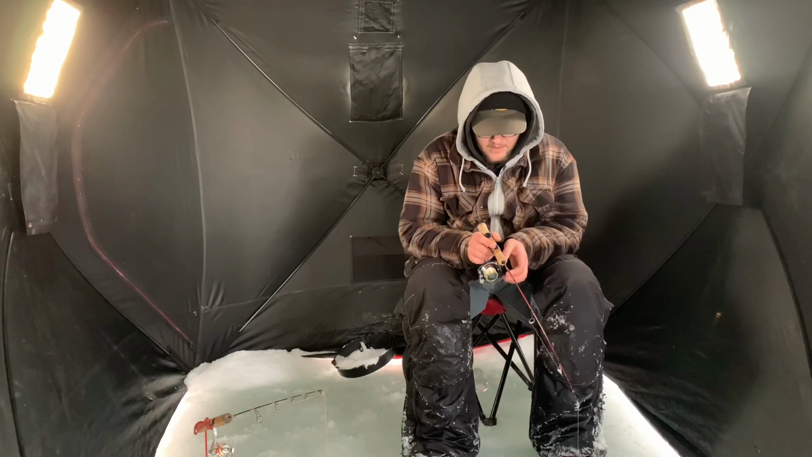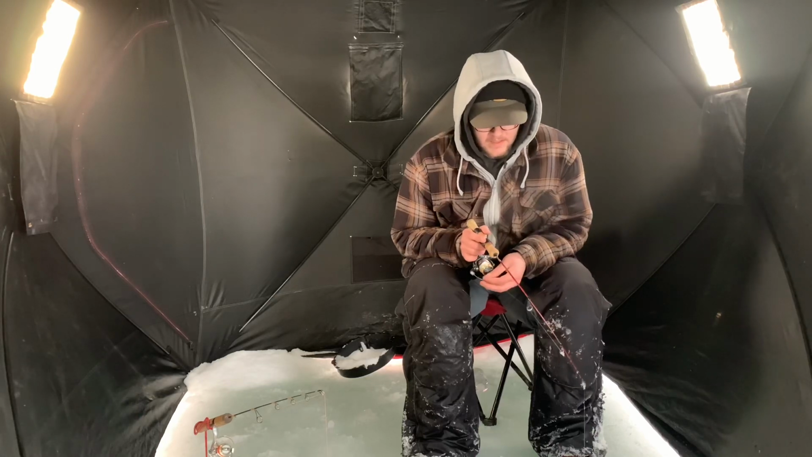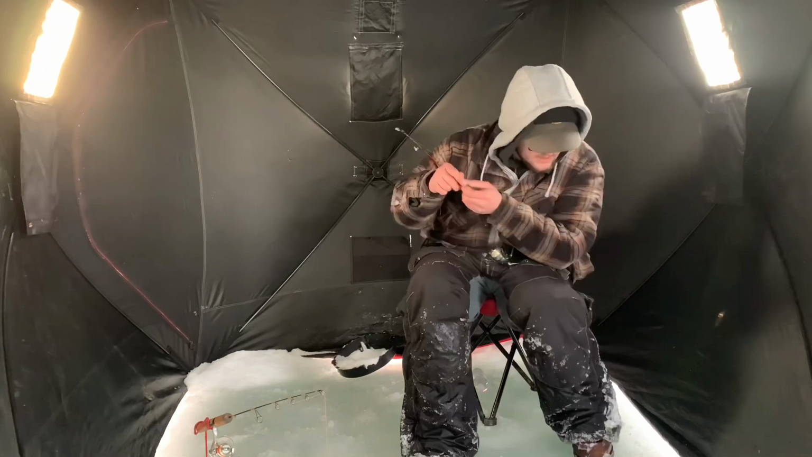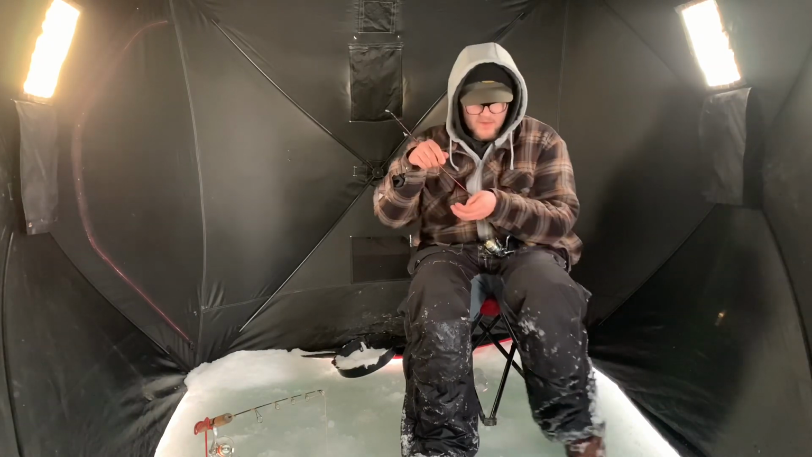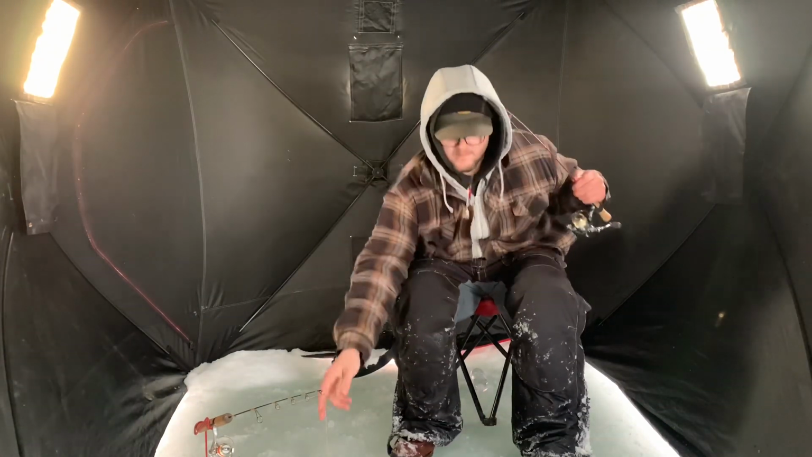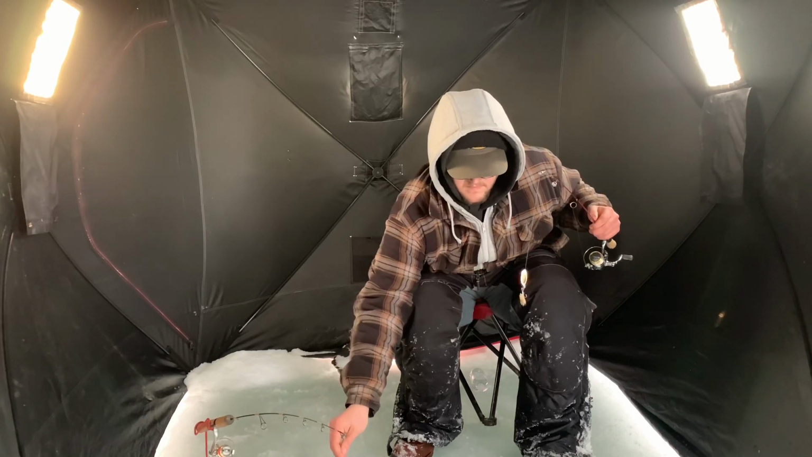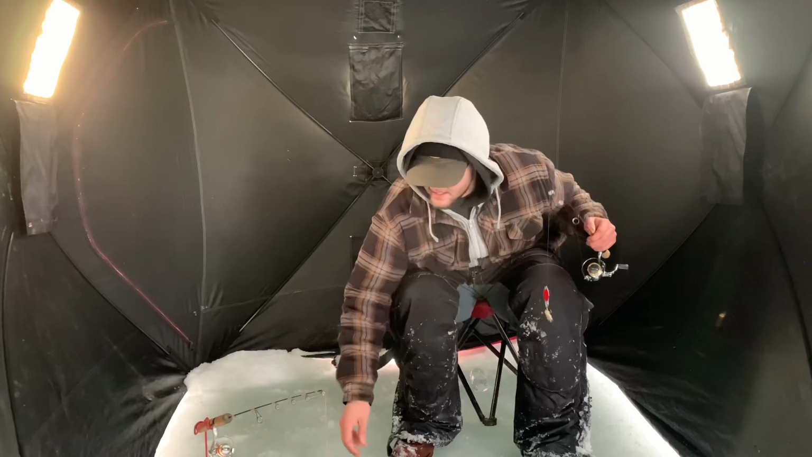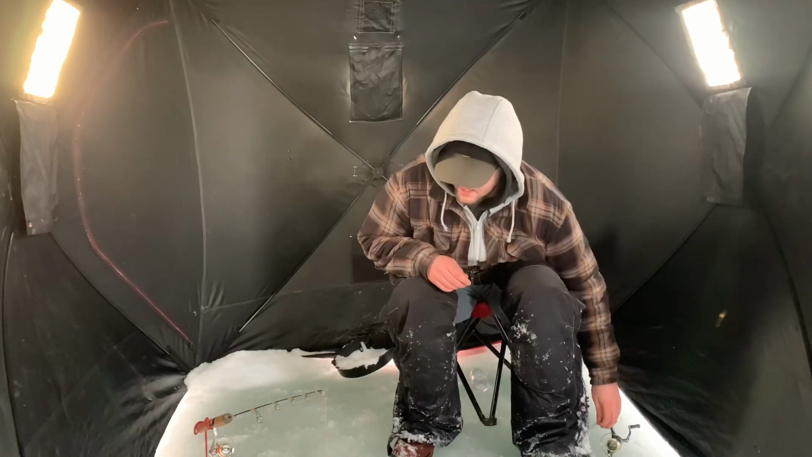There's a fish down there. Come on. Maybe a fresh head. Got a fish coming up for this. I was just jigging it. Are you gonna hit it?